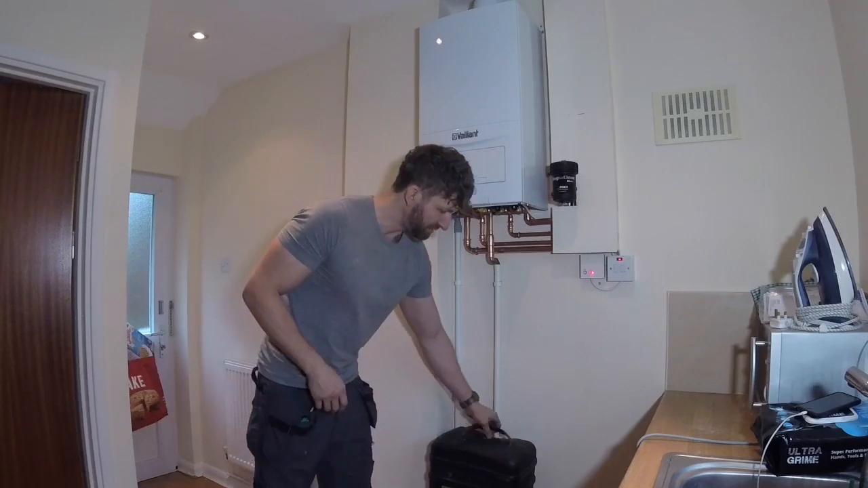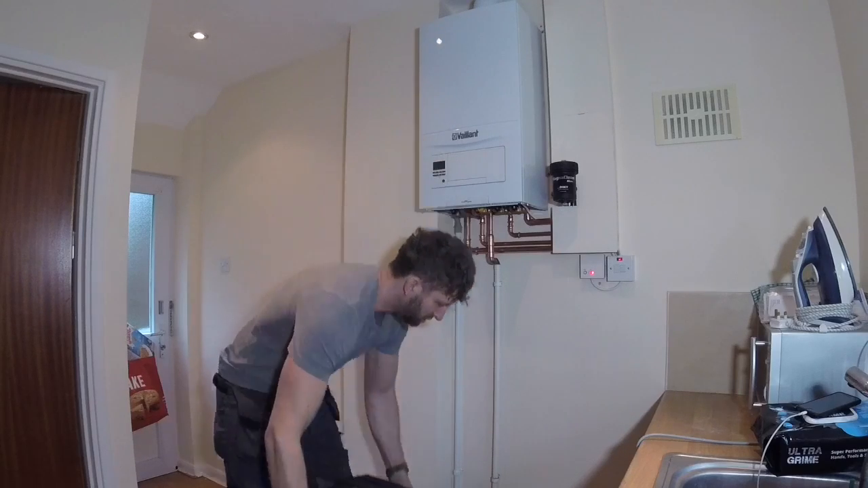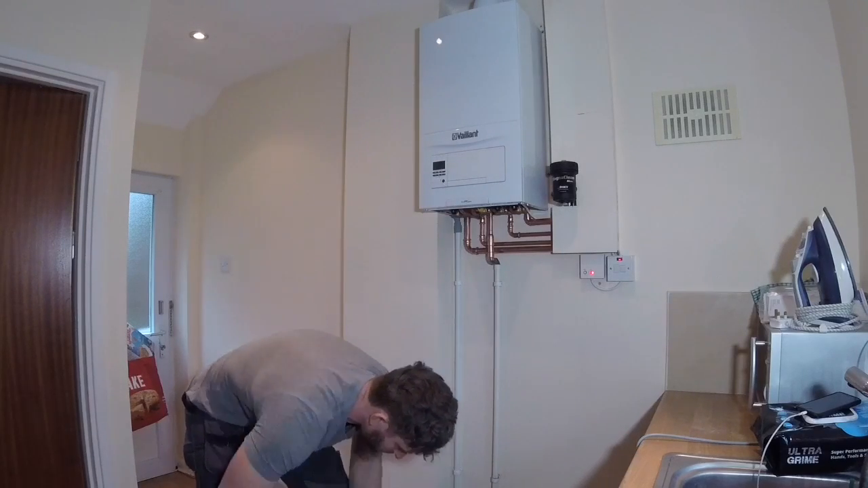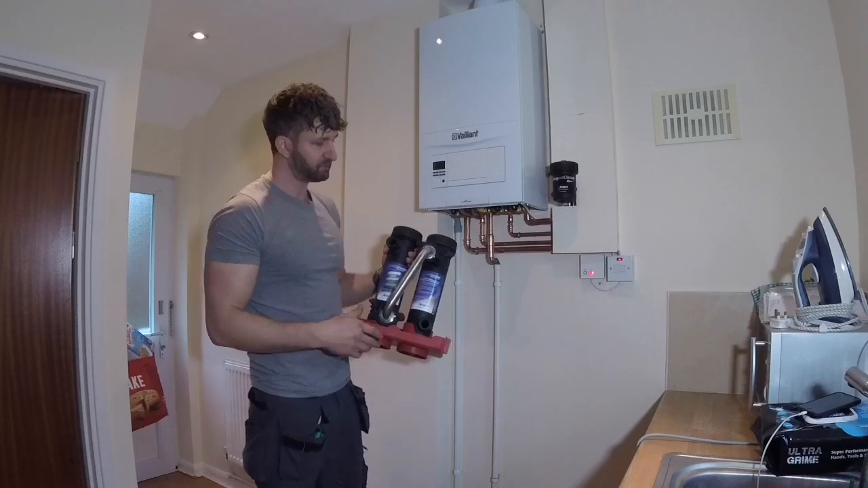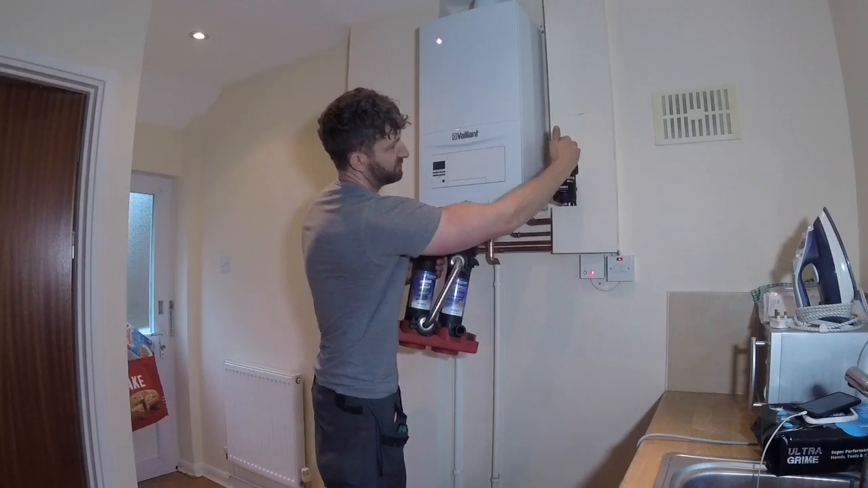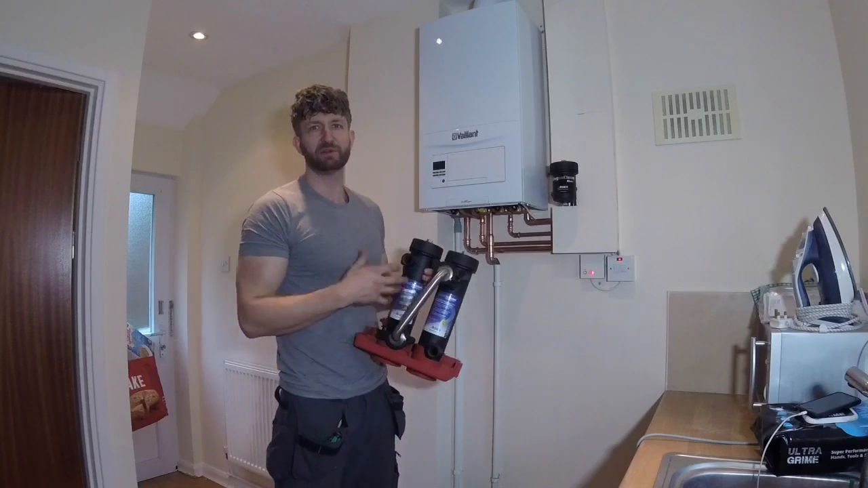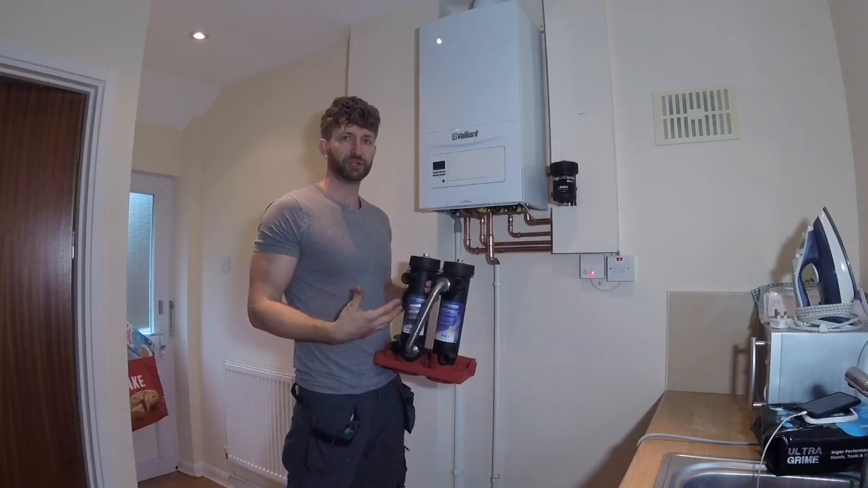So if you've never seen one of these before, this is your Magnacleanse unit. It comes in a tub. And this is what it looks like. So it's basically, I mean this is a micro, but a Pro 2 would be about this big. I would say it's the equivalent of 4 Pro 2s. And it's sort of a one hit flush.